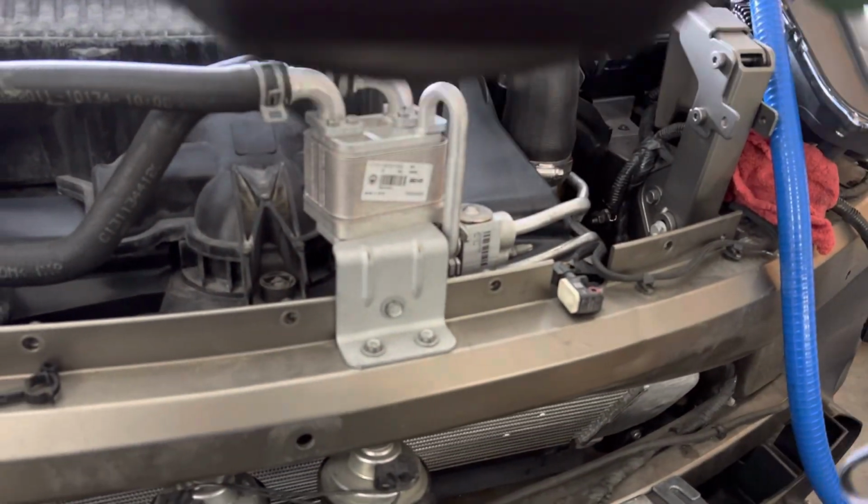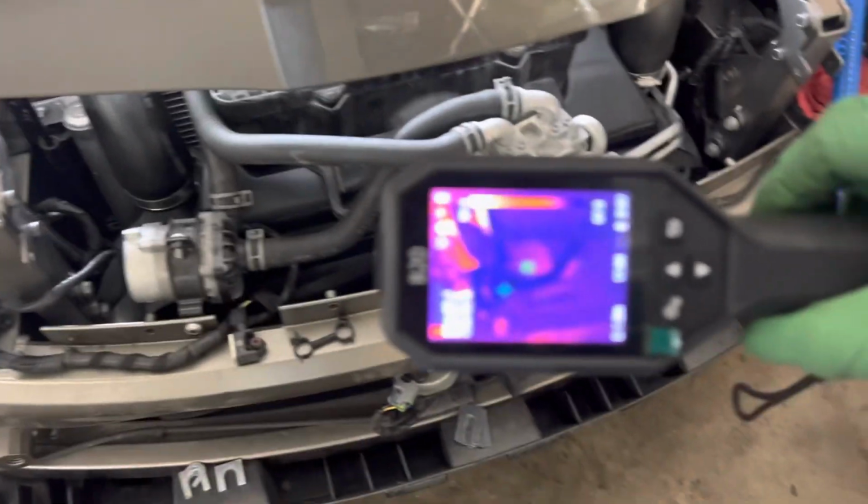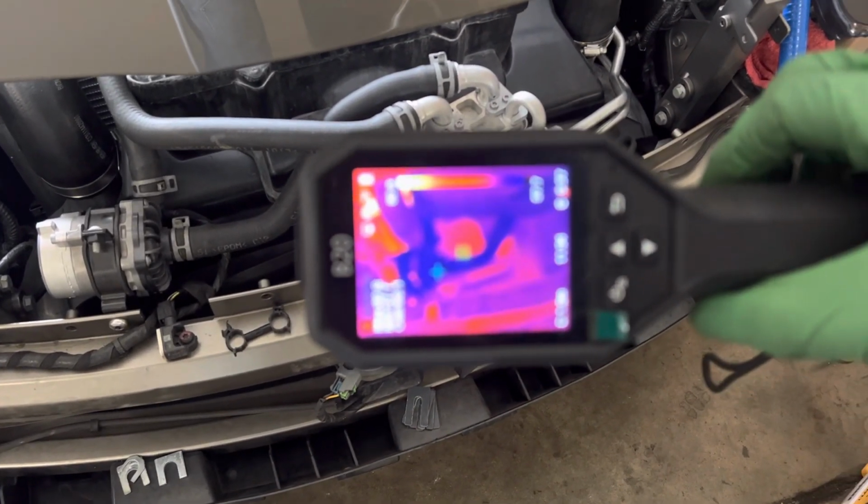Calibrating. There we go. You can see the contrast now.